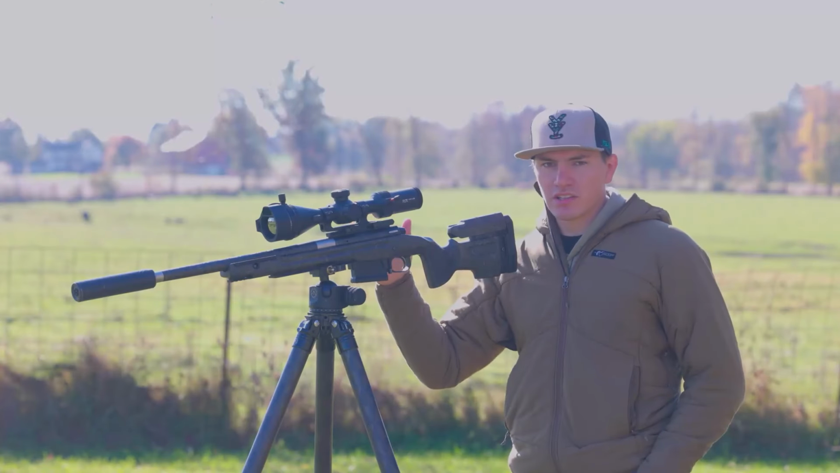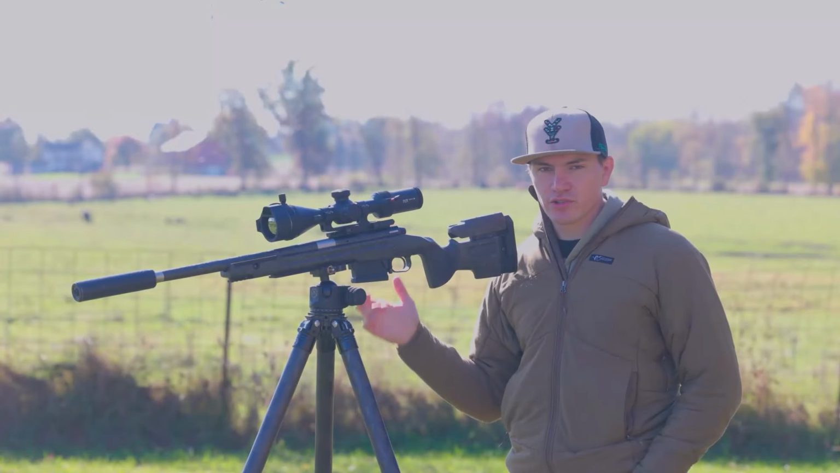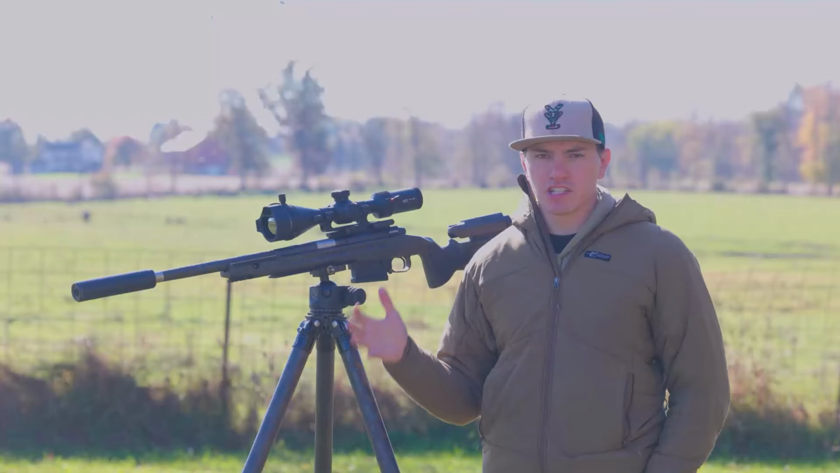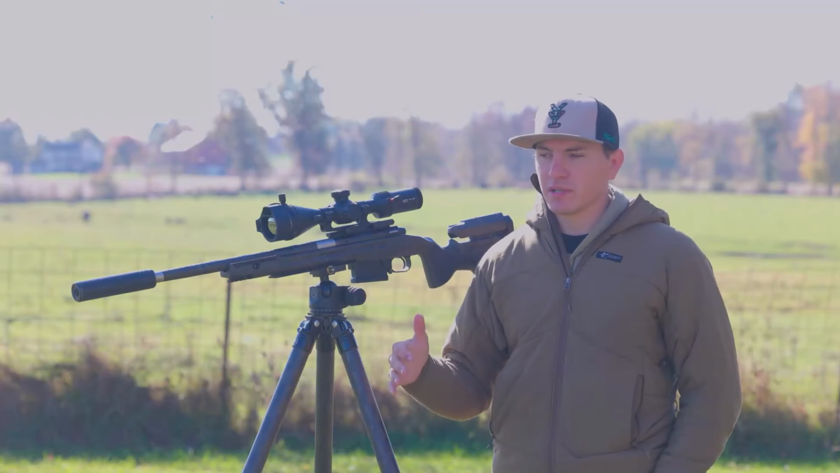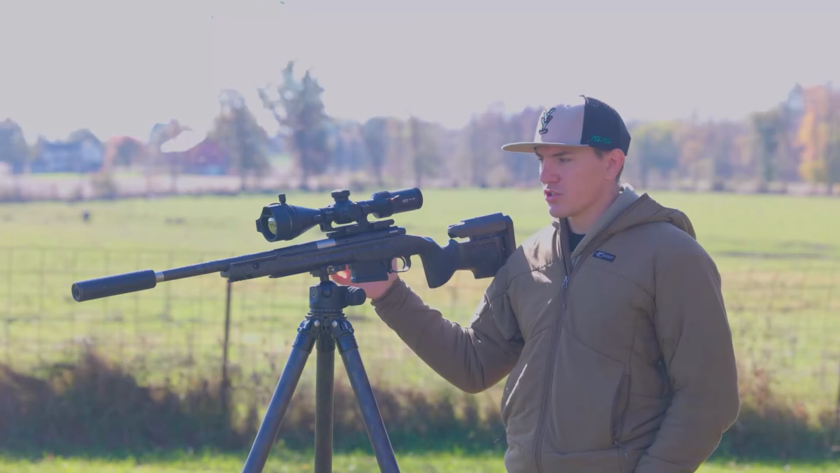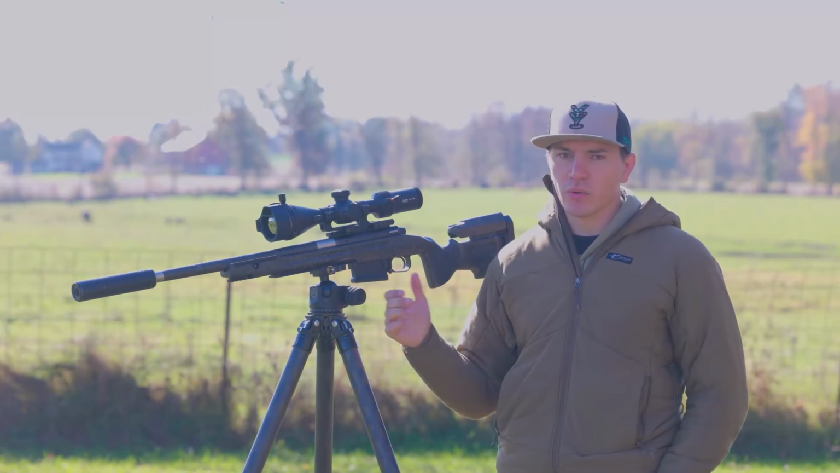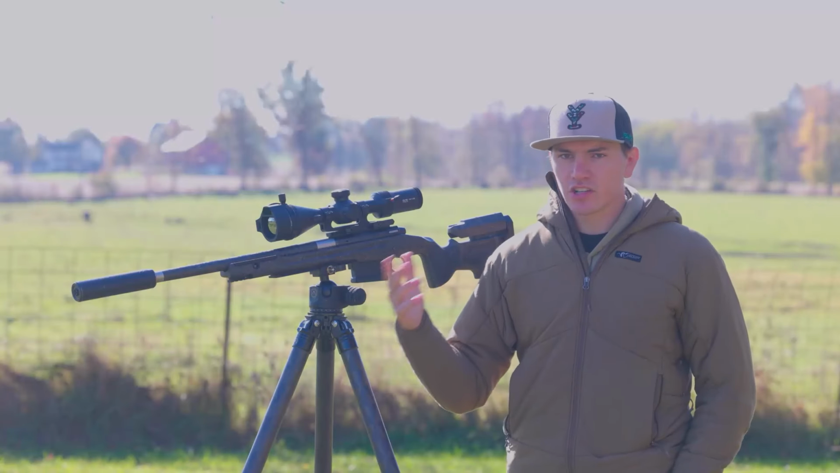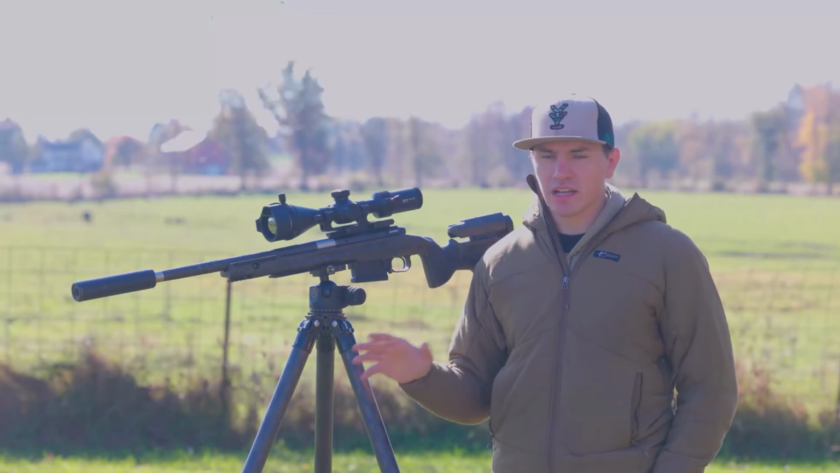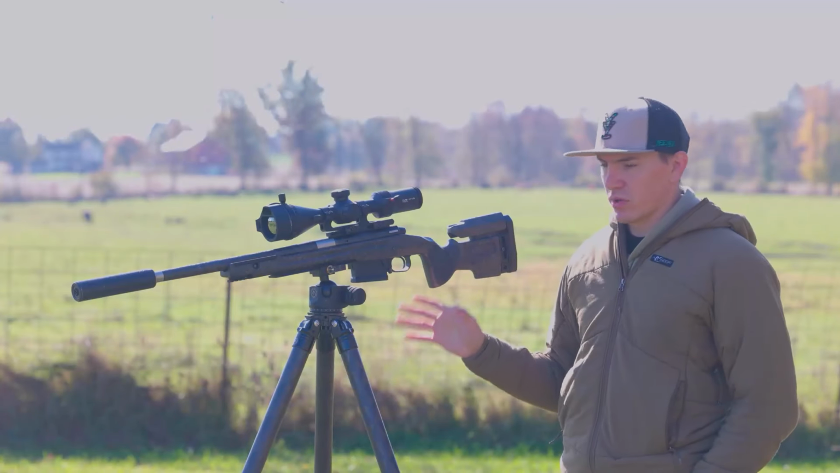So the physical layout of the scope, I really liked it. The image quality, I really enjoyed it. This is my first RIX optic, so it was a little bit of an adjustment coming from other optics, just because each thermal has a little bit different look to it. And once I got used to it, I really enjoyed this optic. I killed some coyotes with it. No problems identifying a coyote when they popped out into the field. Deer, coons, cats, every animal in the field that I looked at with this optic, I knew right away what it was. So I really enjoyed running this scope.